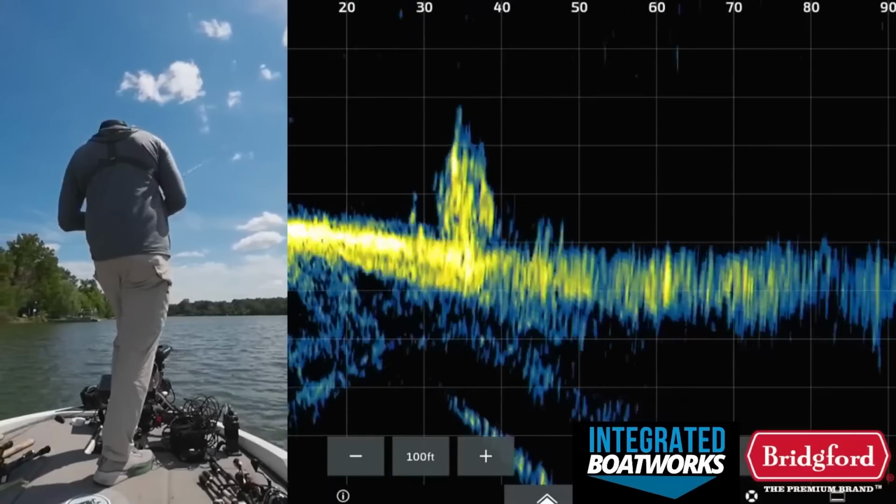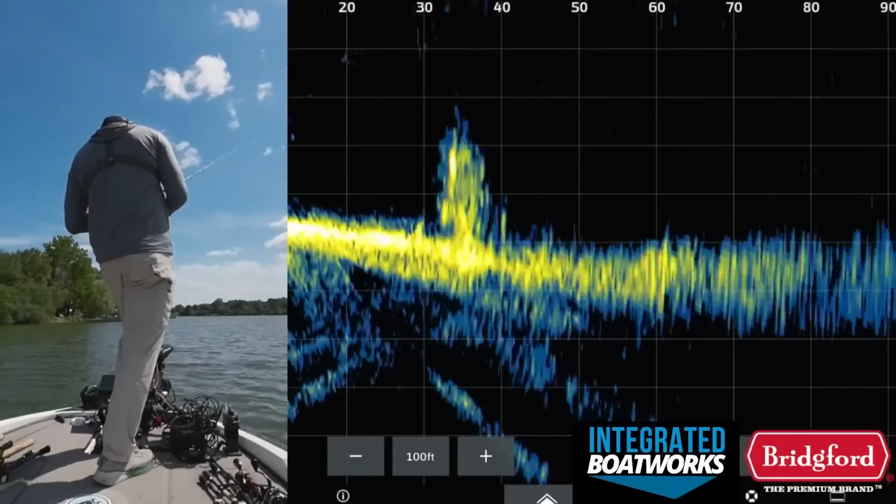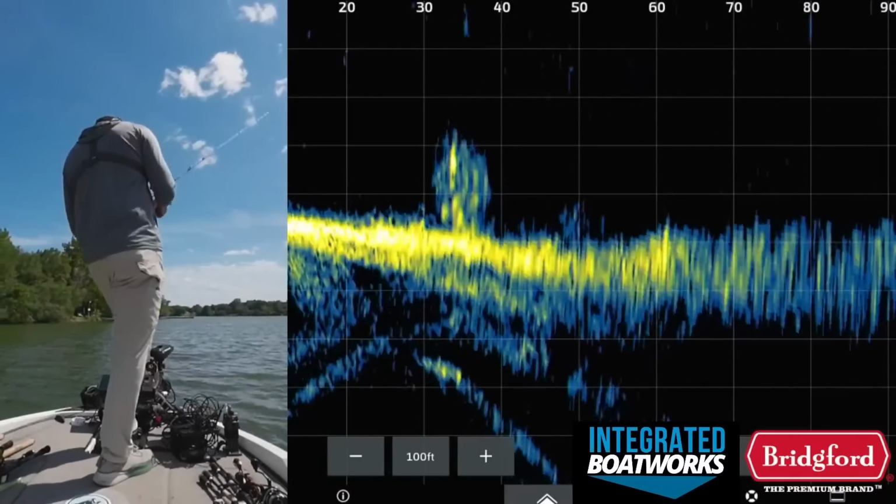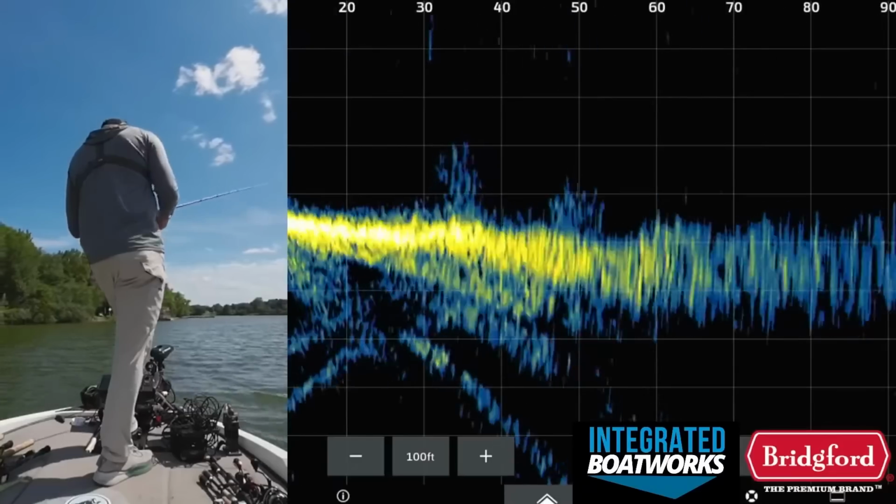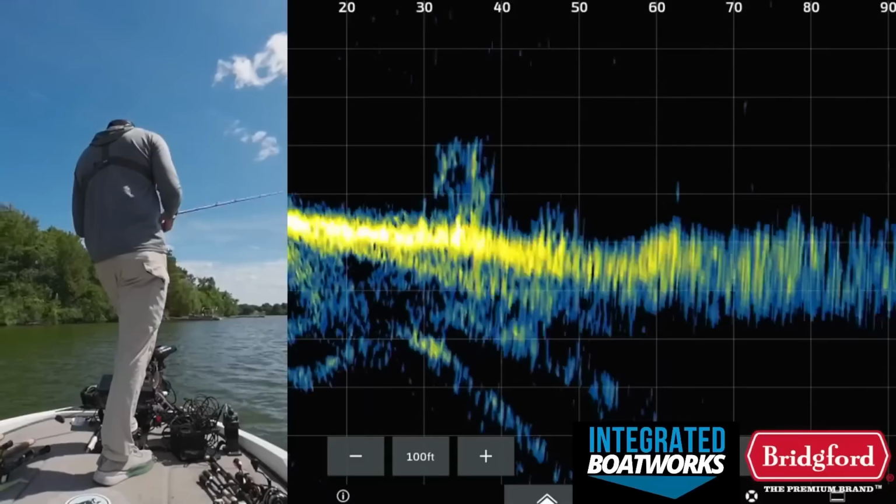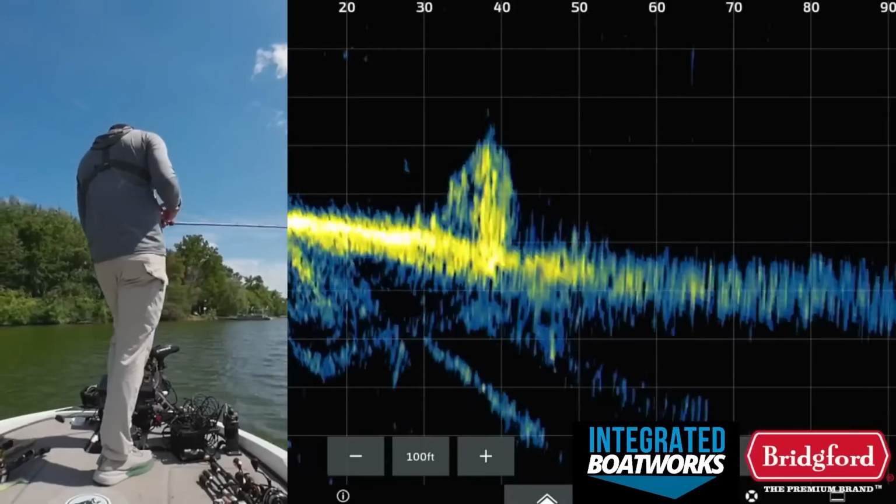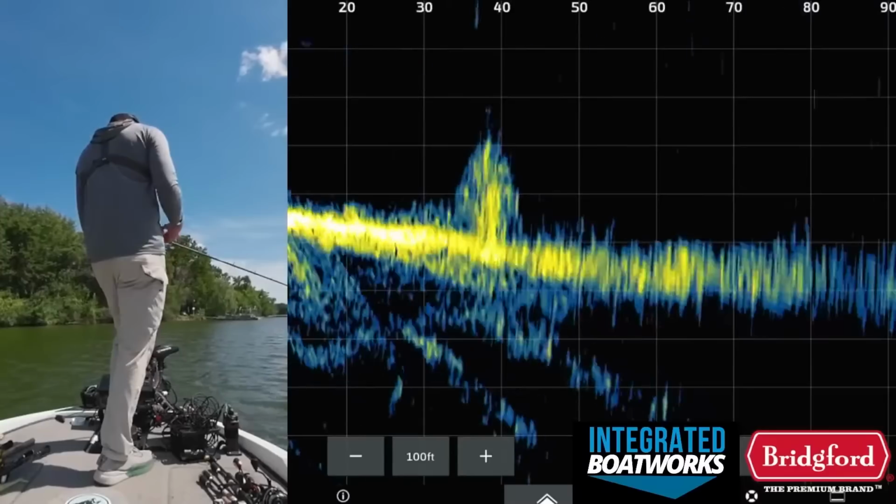This brush pile has a good one in it. Right here. My worm has not made it over to it yet. Oh, there it is. One shot over to eat it. Didn't eat it though.